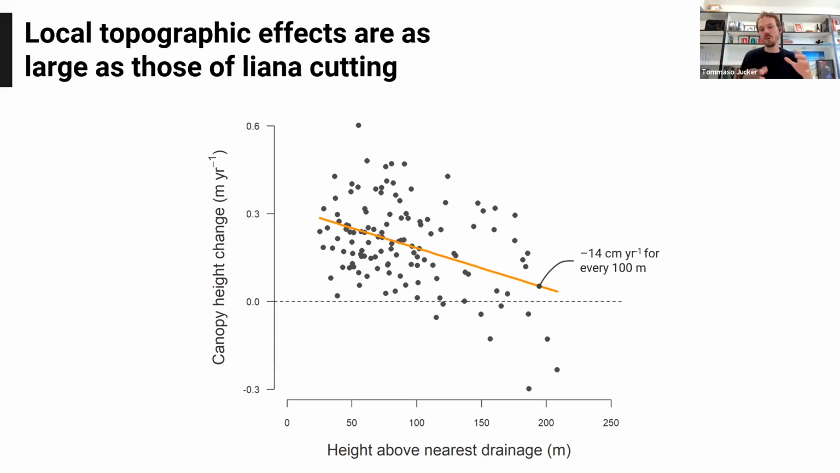And basically the take-home message here is that the rate of recovery is actually strongly constrained by the local topography. So much so that this effect of local topography, which is a difference of about 14 centimeters per year for every 100 meters that you go up, is actually similar in magnitude to any of the interventions that we see. It's actually similar in magnitude to the liana cutting as an effect.